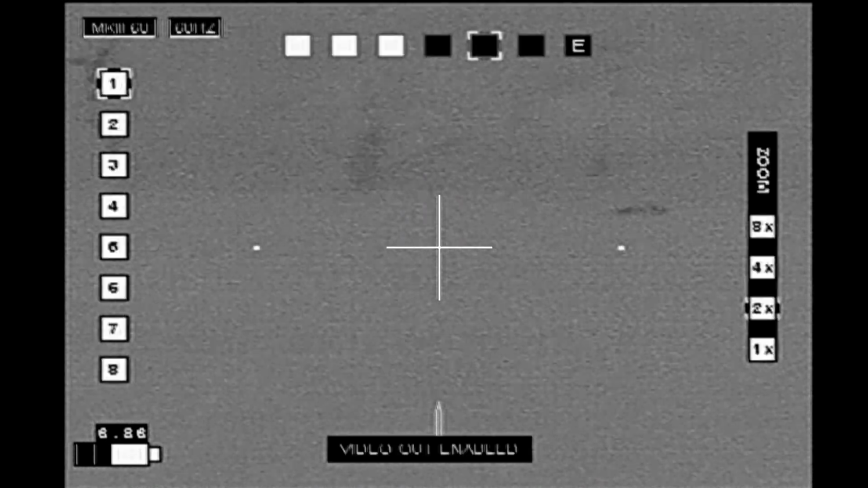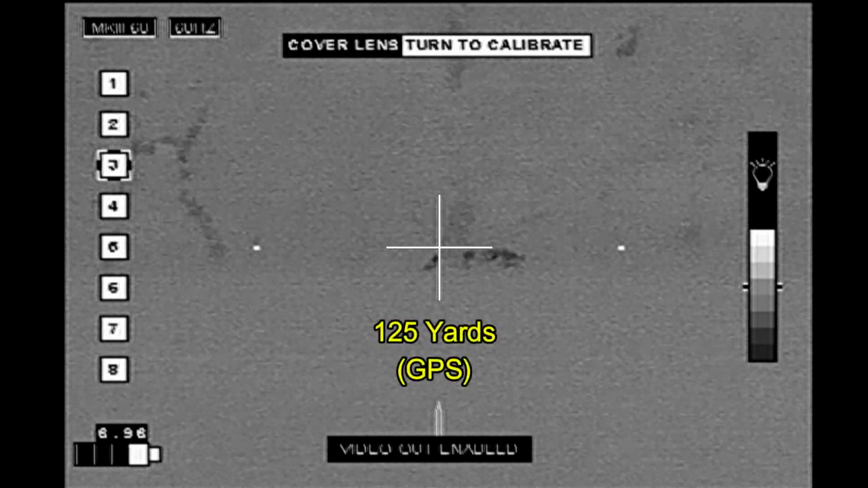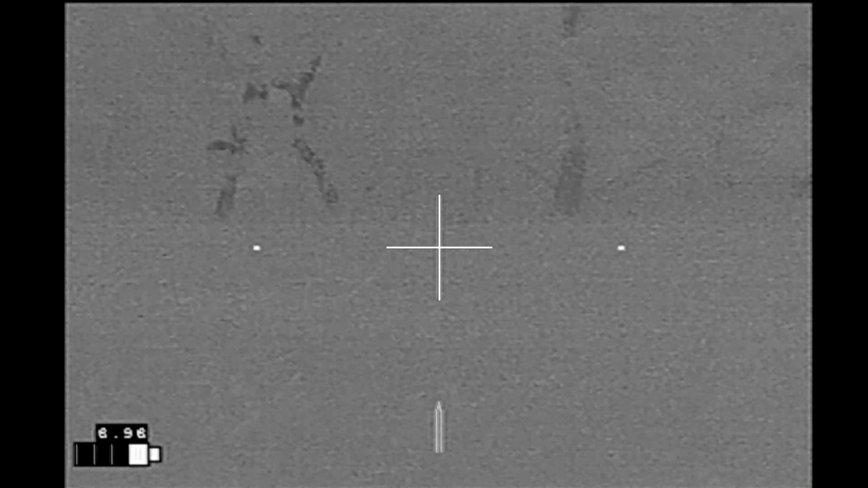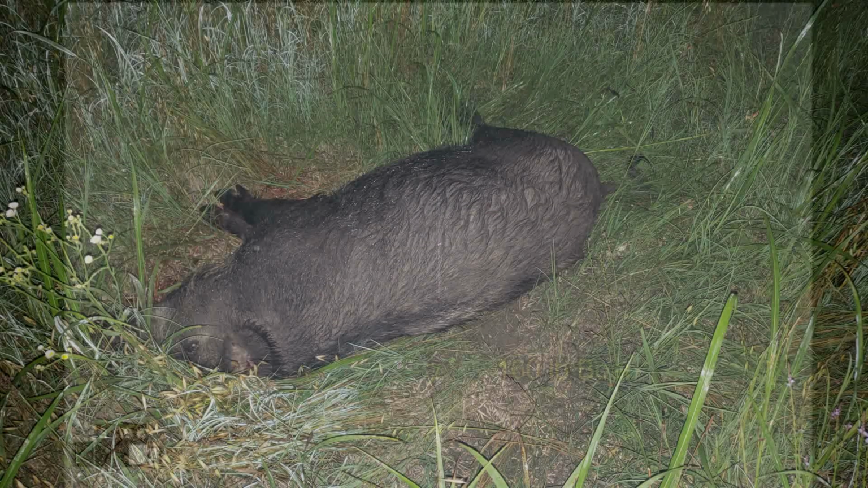I took the close hog as a sure thing, and much to my delight, the second hog stopped and I dropped it right there. Unfortunately, it was in the trees and in the poison ivy.